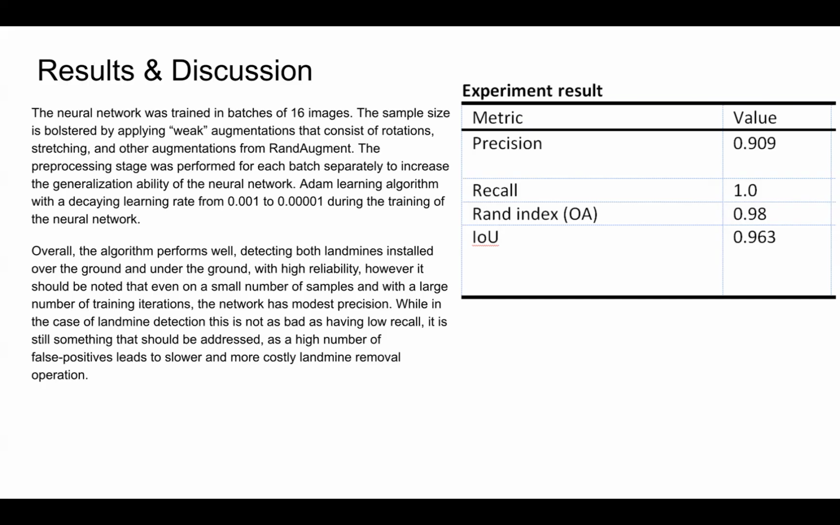The experiment results can be seen on the screen. We were able to achieve reasonable precision of 0.9. Our recall is perfect at 1.0. Rand index or overall accuracy is 0.98, being a little bit skewed by false positives that were detected in several images, and intersection over union metric is reasonably high at 0.96.